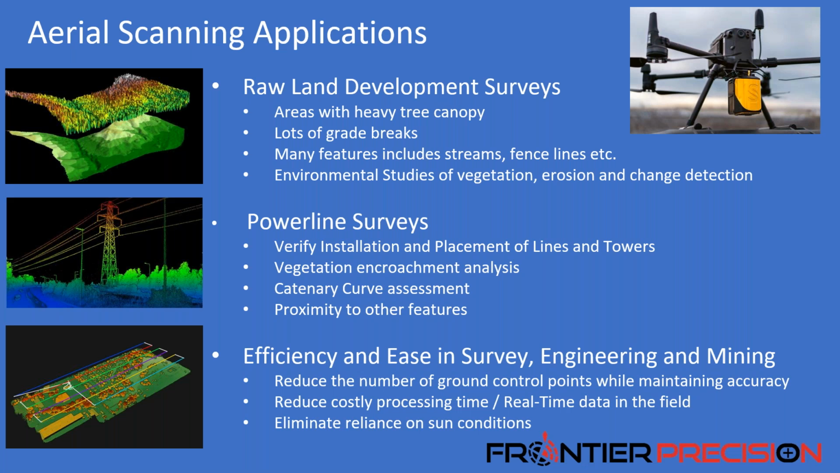With LIDAR, since we're directly capturing that 3D data using the sensor, in order to process this data you don't need nearly as beefy of computers. It also takes a dramatically less amount of time. Also, because this is a direct scanning technology and not indirect like cameras are, we can reduce our reliance on ground control points and still maintain that accuracy.